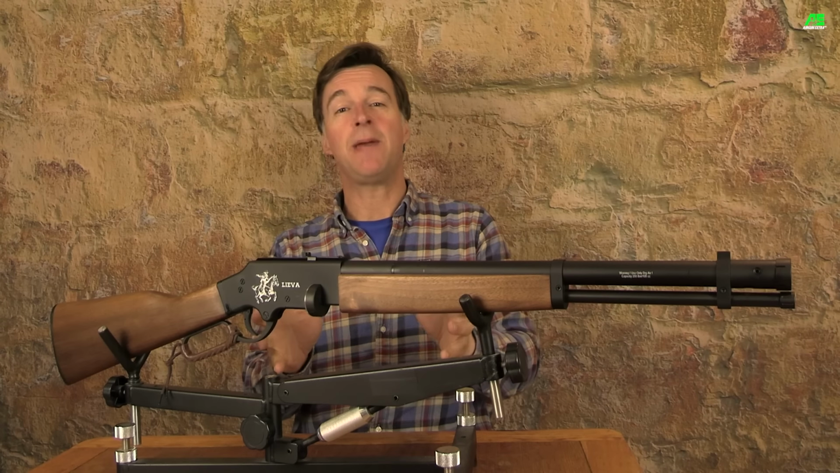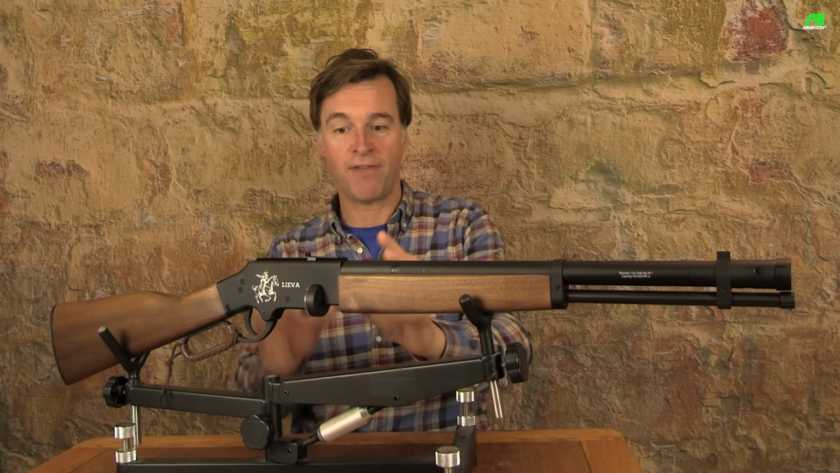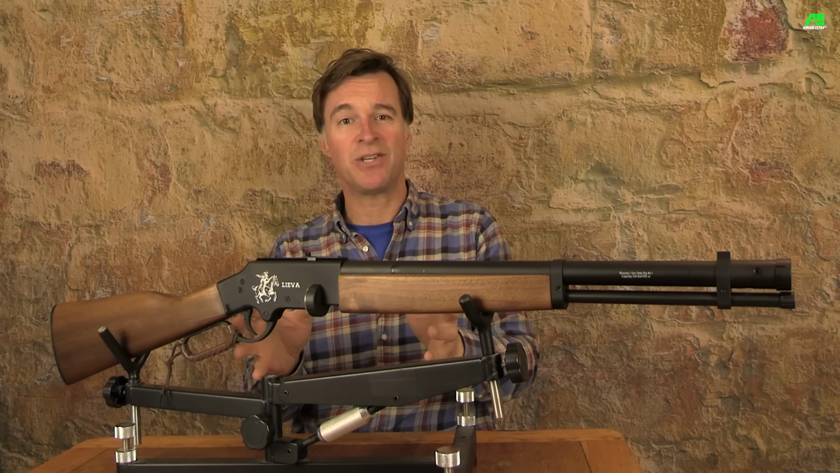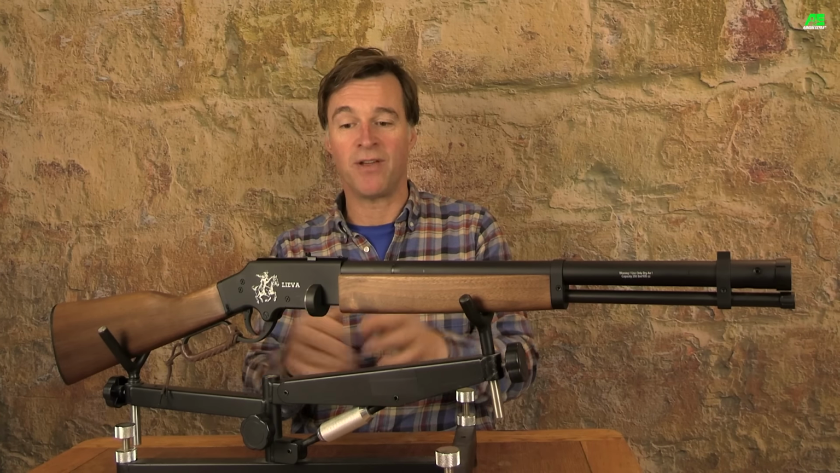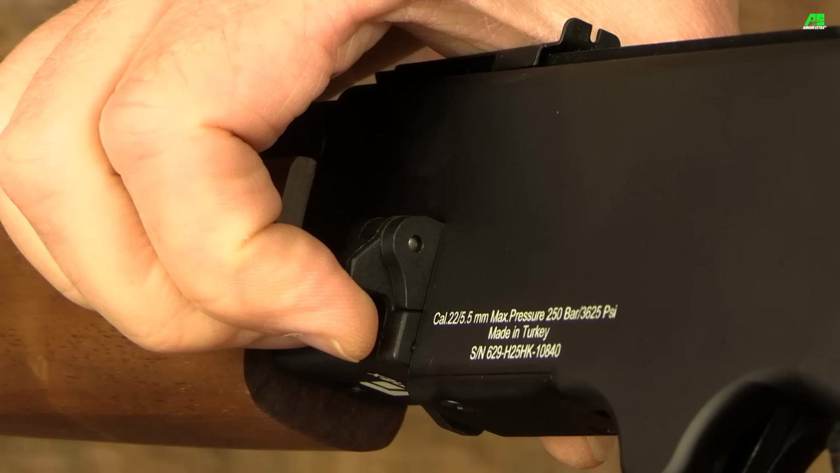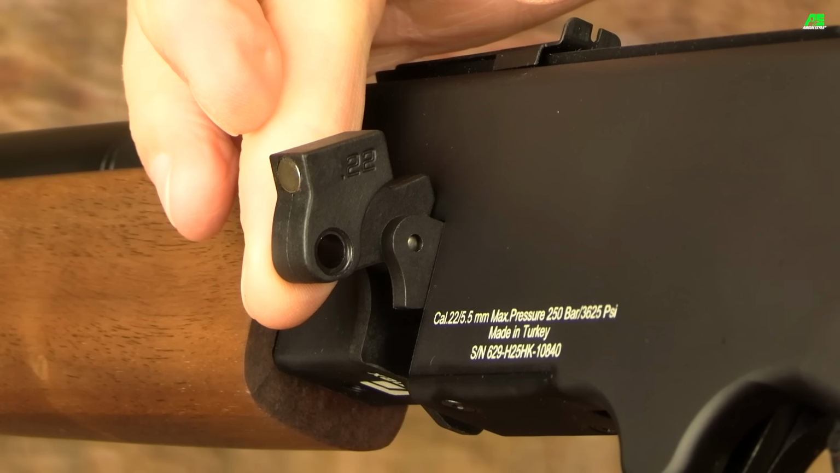This little PCP runs a multi-shot magazine that slots into the front part of the action block. Now, you get two of them supplied. This one is .22 caliber and it holds 12 pellets. The magazine is what I regard as the standard Reximex magazine, and I'm sure it'll look very familiar to a lot of you. Now, you also get a really neat little single shot tray. It swings out for quick and very straightforward single shot loading.